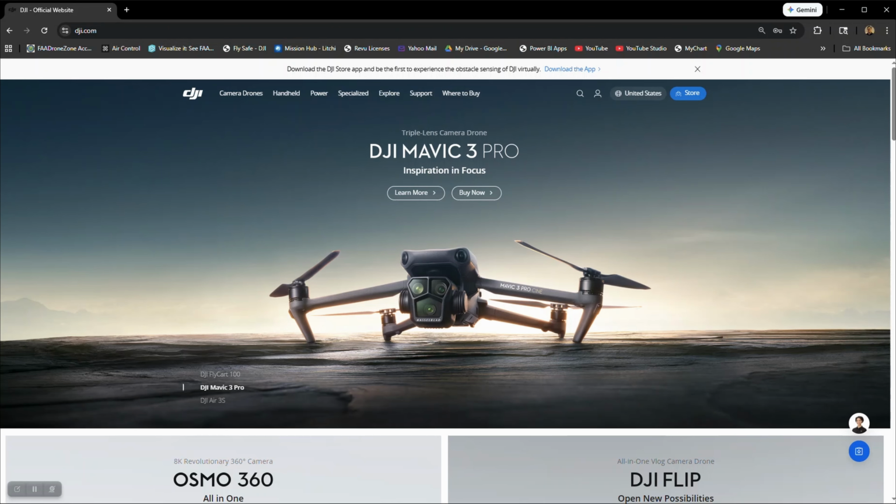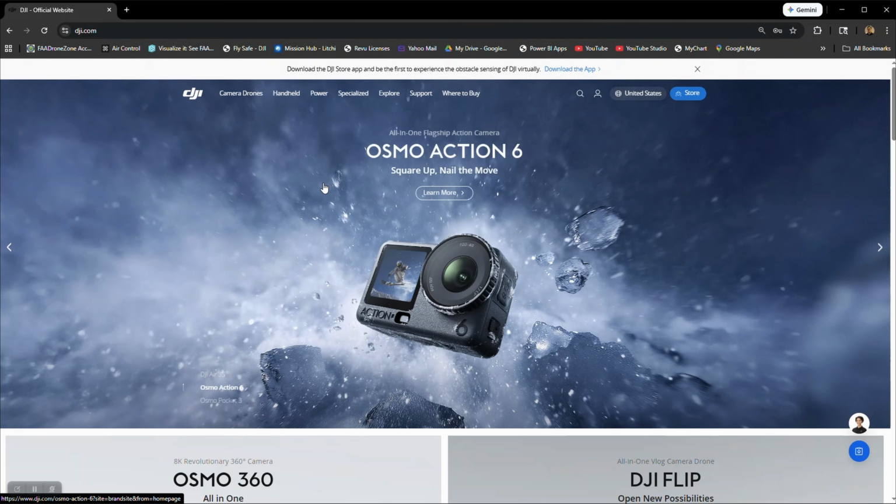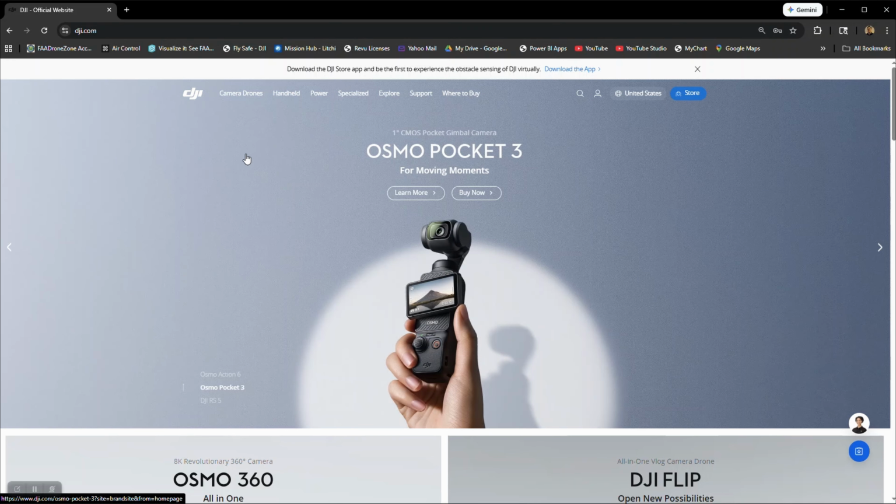All DJI software can be downloaded from DJI.com. If you have newer models, you may have to change this from the United States to Canada, but in this case, you don't have to. I want to show you where the DJI Thermal Analysis 3 tool is to download.